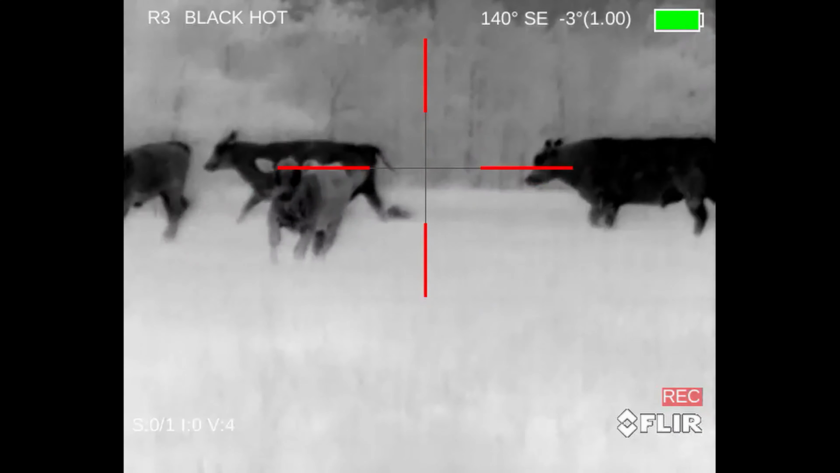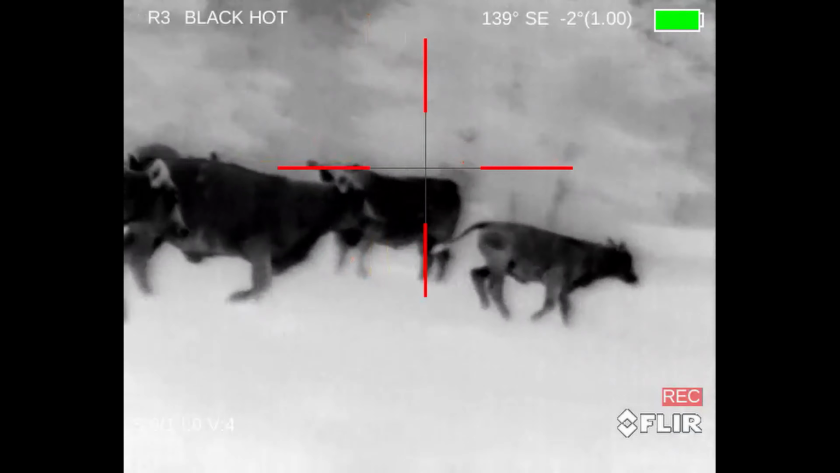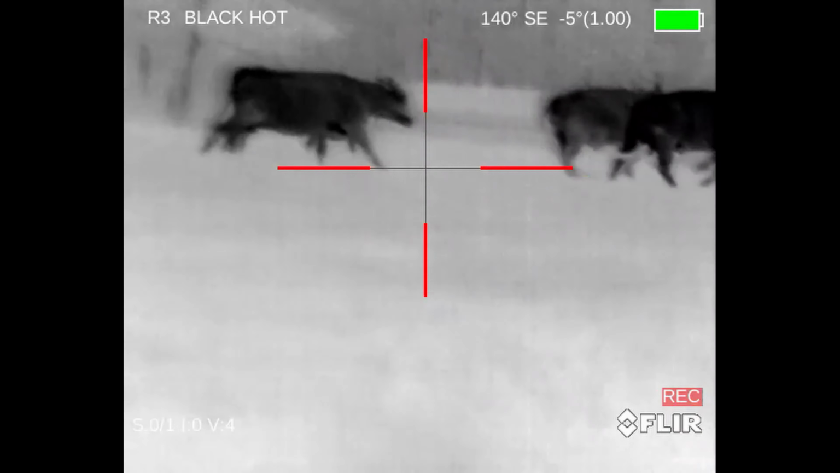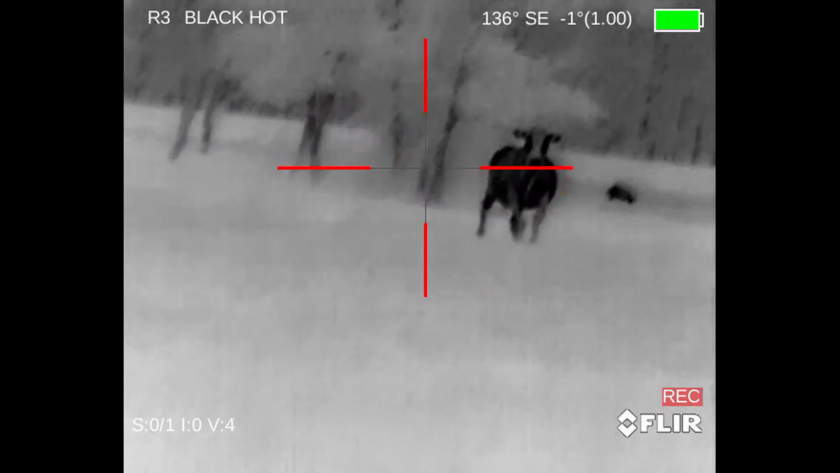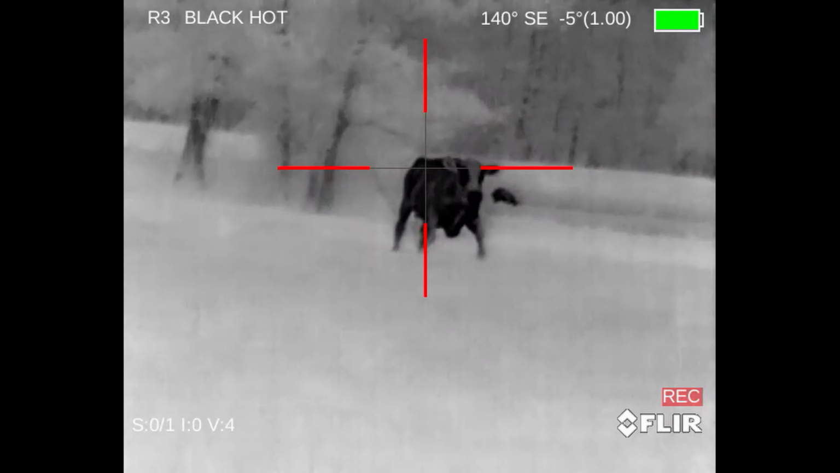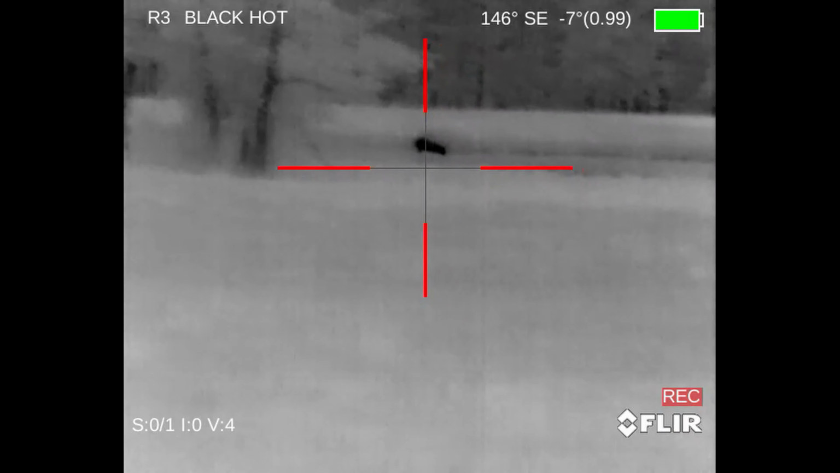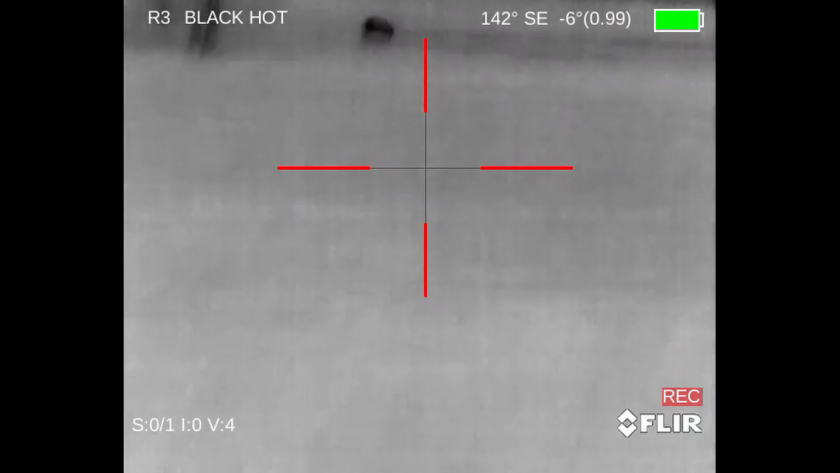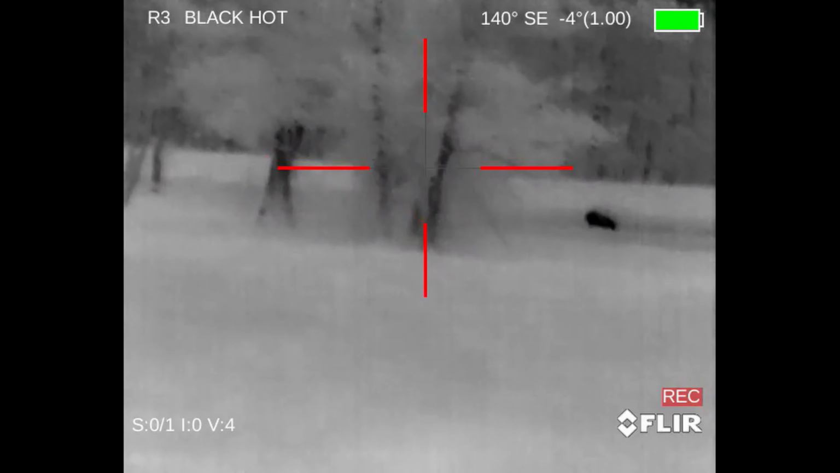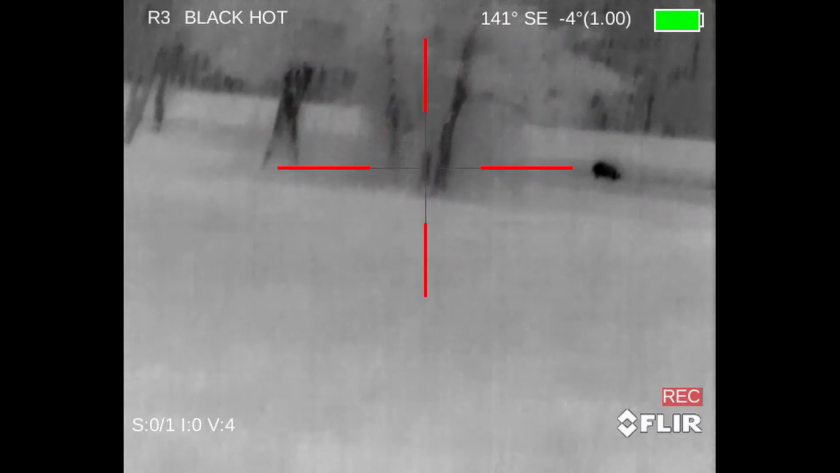And if you thought the cows would eventually settle down, you were wrong. By the way, sorry for the obscenely shaky camera. I was kind of trying to move up as fast as I can while also staying quiet, and I just couldn't keep the rifle still.